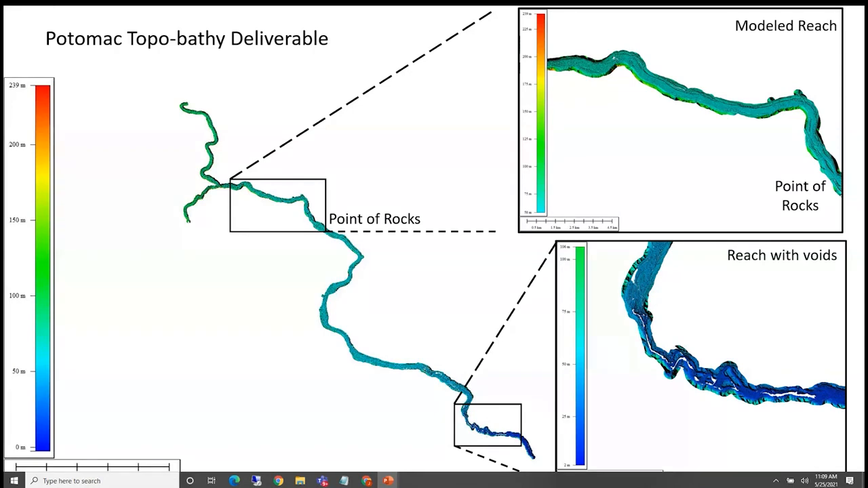And as Alan referred to earlier, you basically have to amalgamate different kinds of data sets. Here we've got the Potomac, a couple hundred kilometers or so. In detail, I'm showing you the Point of Rocks reach and a reach downstream that is significantly deeper and has, as you can see, voids where the LIDAR did not penetrate to the bed. This is a typical bathymetric LIDAR data set. So the idea would be that we would either use existing data or go out and use acoustic devices to fill in that missing data.